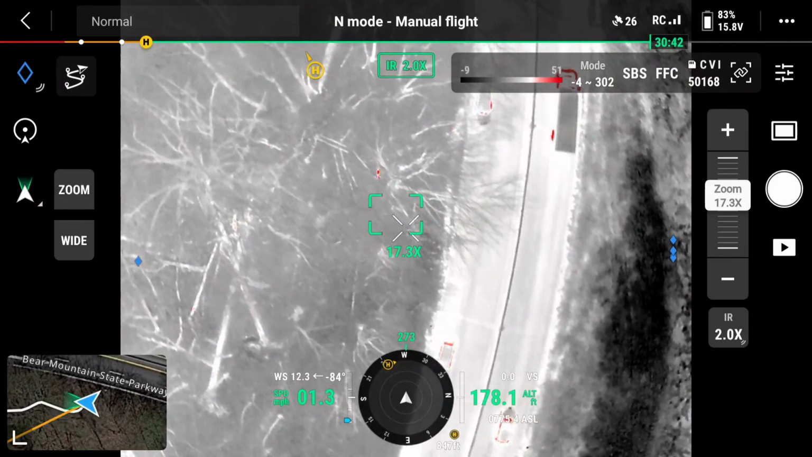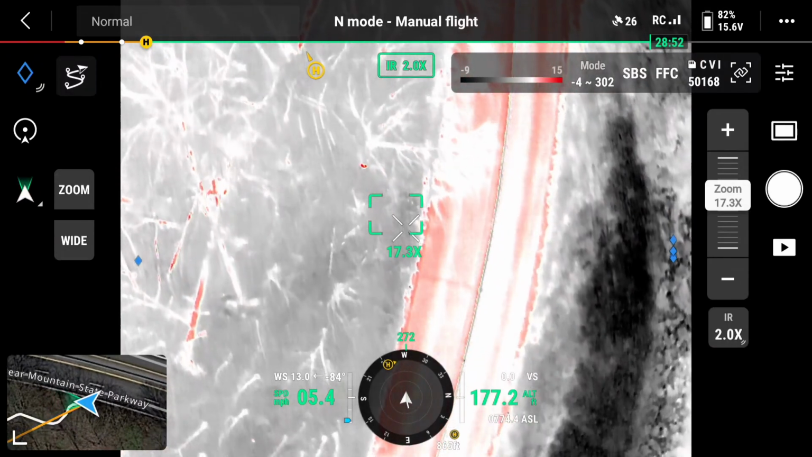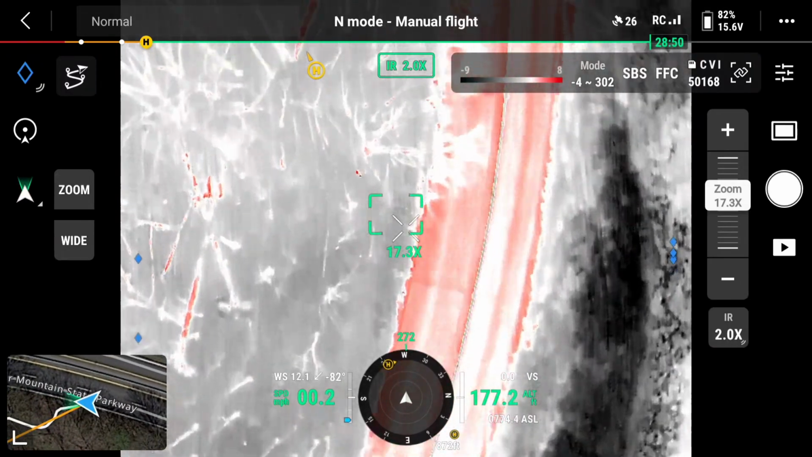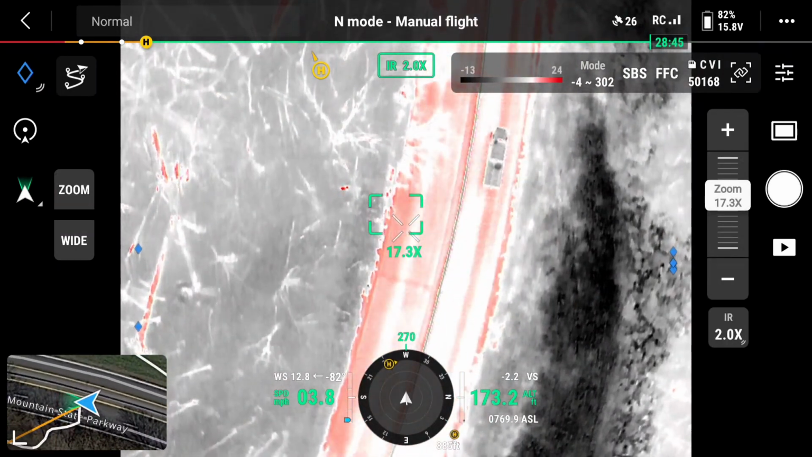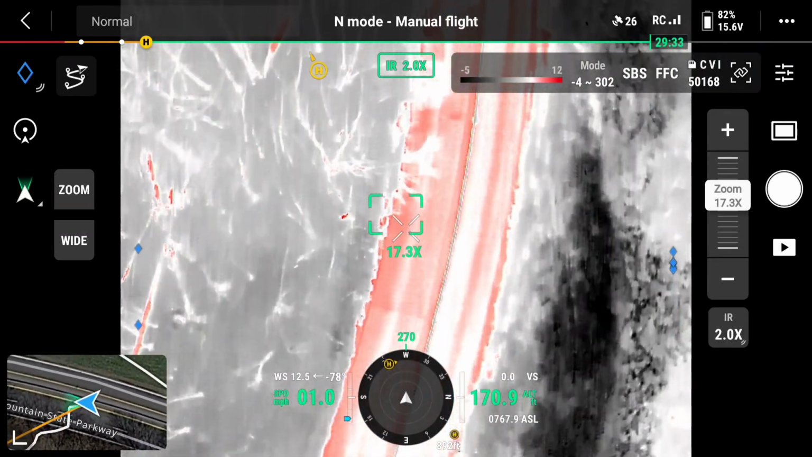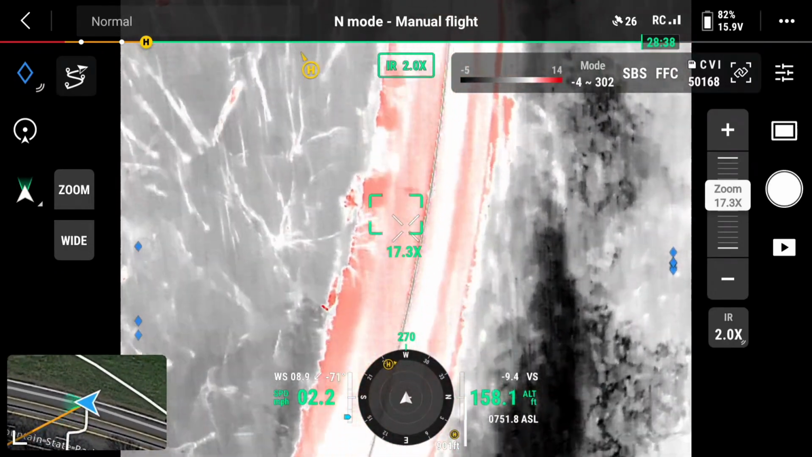So now this is after the first attempt of trying to go get him, and we startled him. As you can see, he's getting closer and closer to the parkway. This is a Tuesday morning, like 7:30 rush hour. These cars are not going slow. They're going 55 miles an hour.